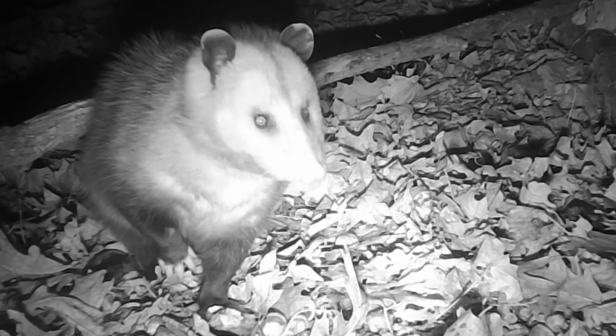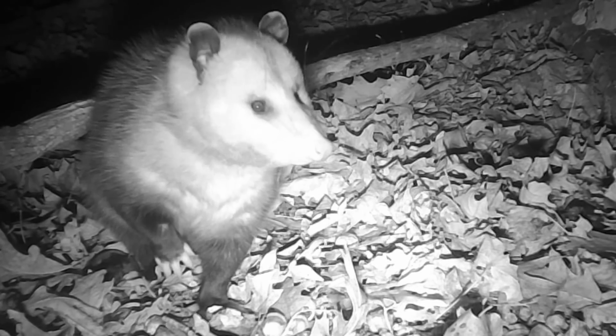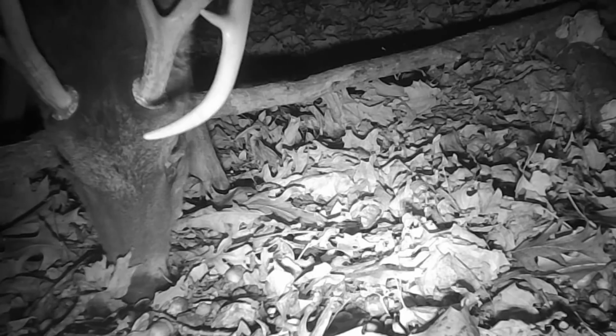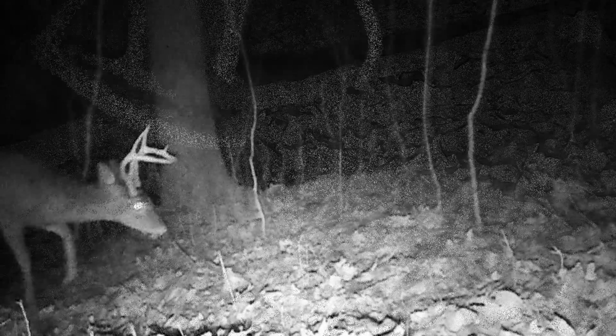And down to acorns, well, the night shift takes over. Possums eating on them acorns. They ain't picky. Bugs are gone, they've got to eat. And there's a buck back down there in the acorns at night. They browsing on them. They hungry and they know it's getting cold and they want to get them while they can.